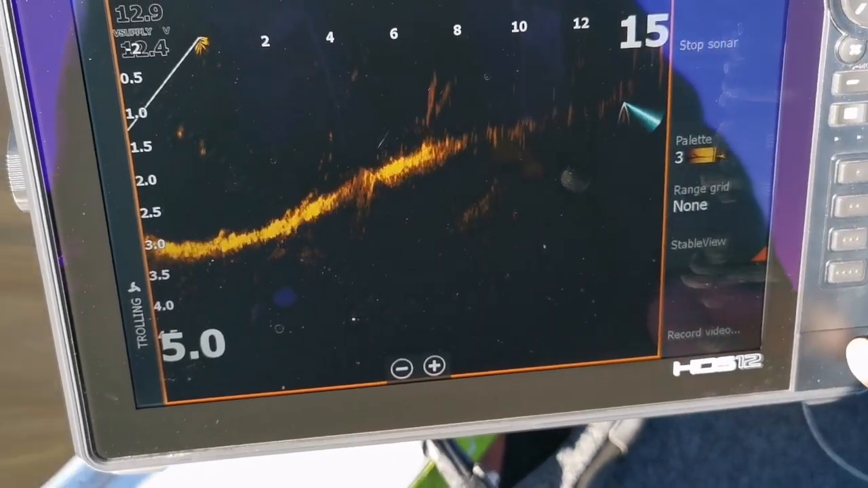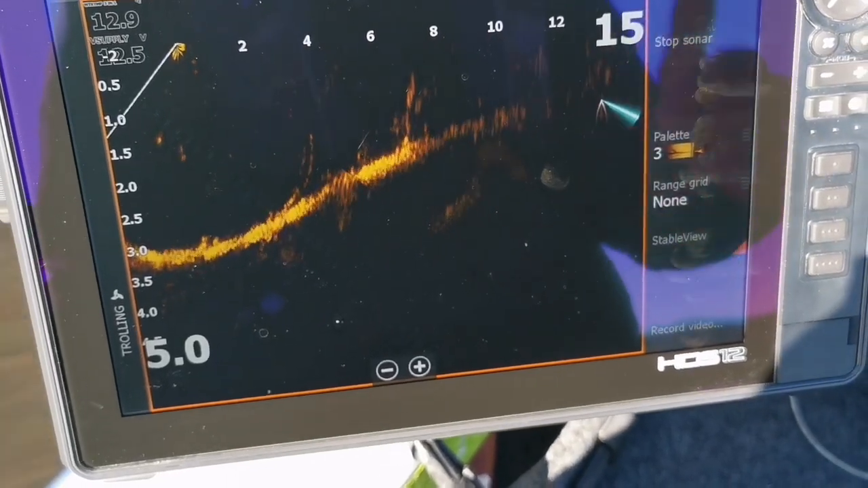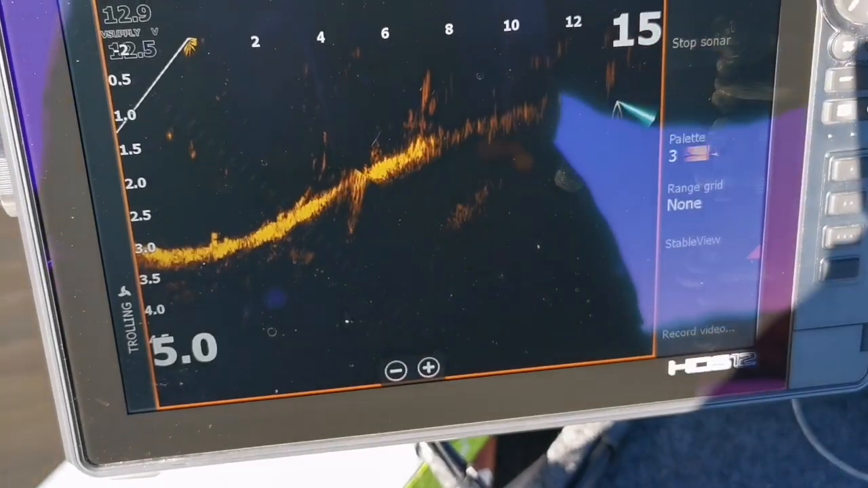You can only use a 32 gig card in these units, nothing above, anything below but nothing above. So bear that in mind as well when you're purchasing a card to record your footage.